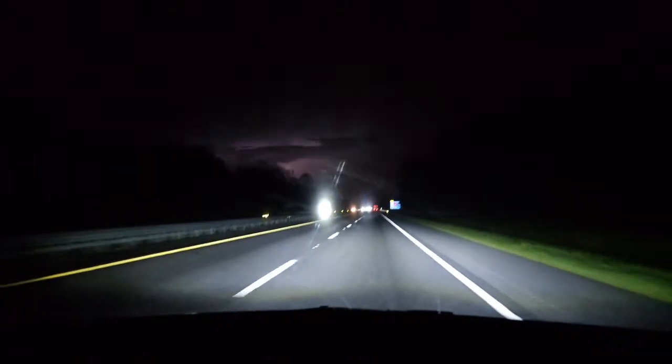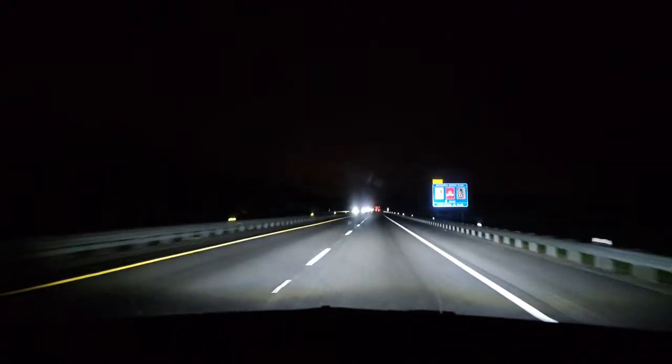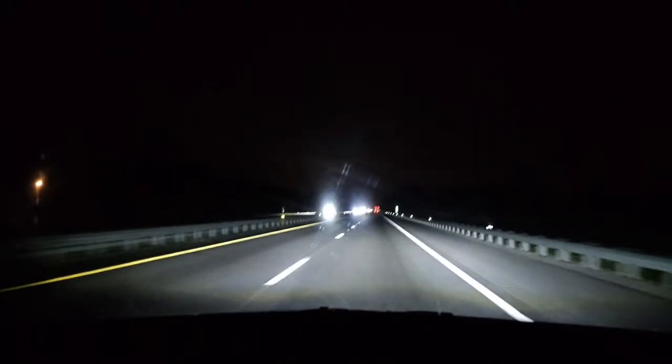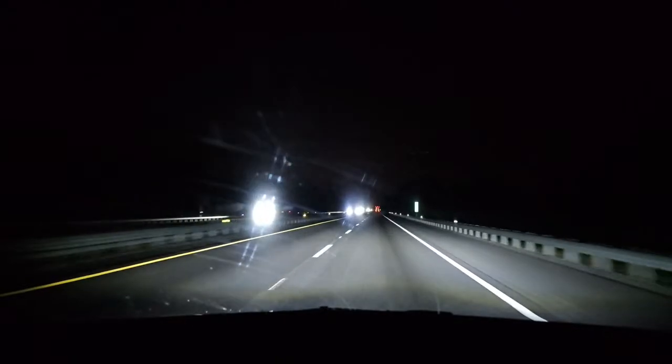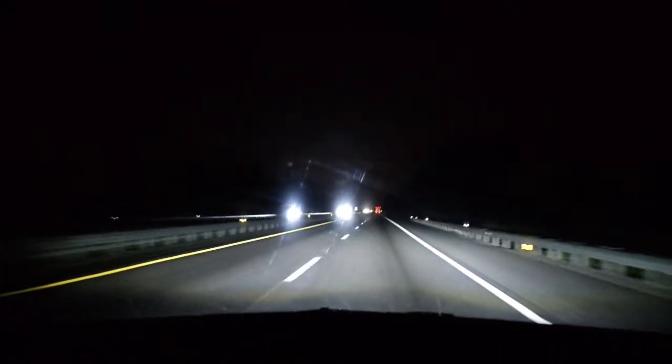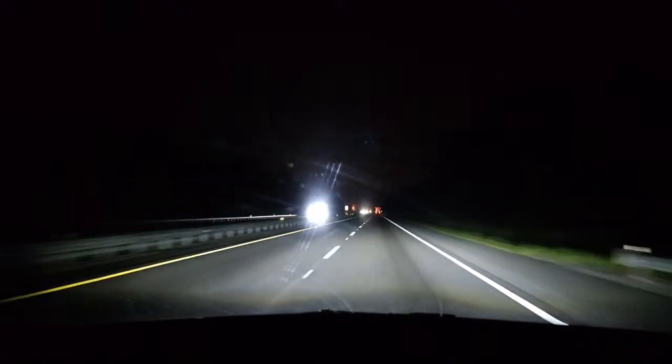Recognize that bridge? Oh yeah, you were down here. You guys went to Disney or something, right? Or Universal. Yeah, that's my exit, man. It's a little shaky. I'll try to hold that.